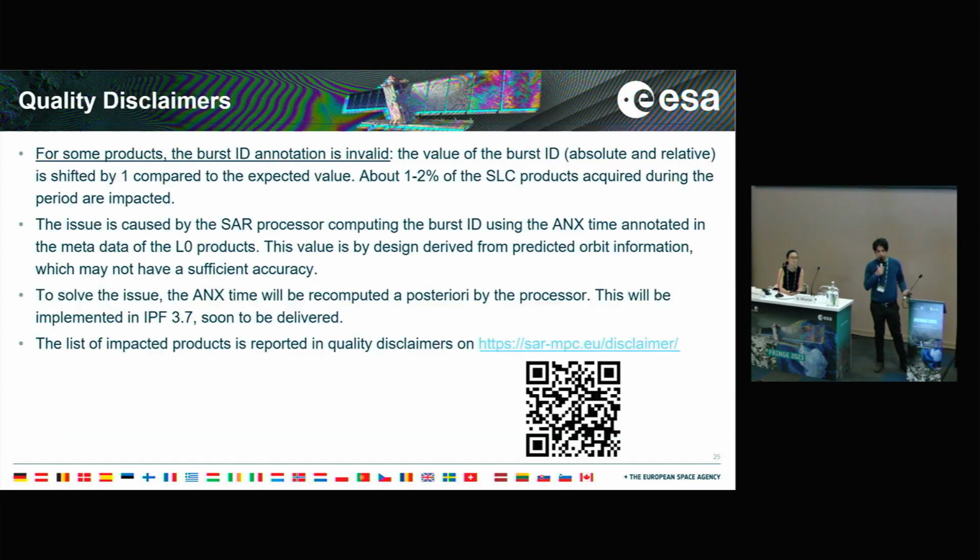On the topic of burst cycle IDs, returning on the topic of SAR-MPC, the SAR-MPC website routinely publishes disclaimers whenever there is something to report.